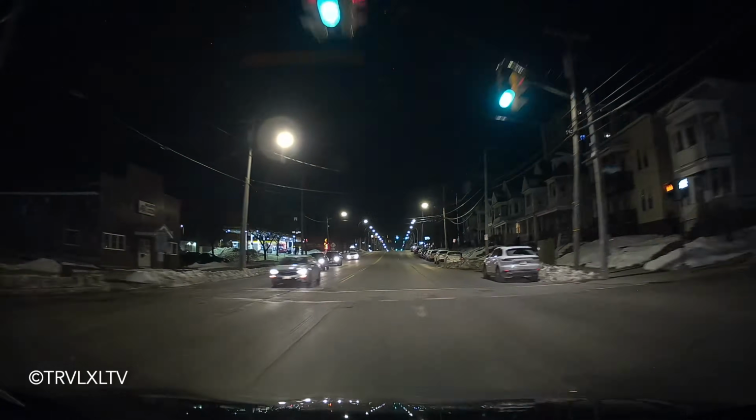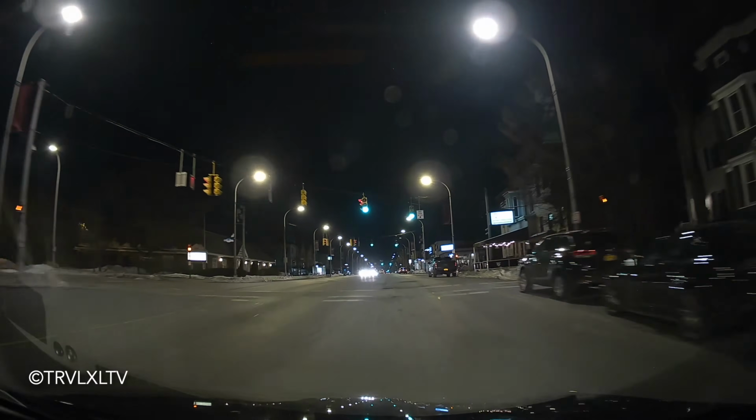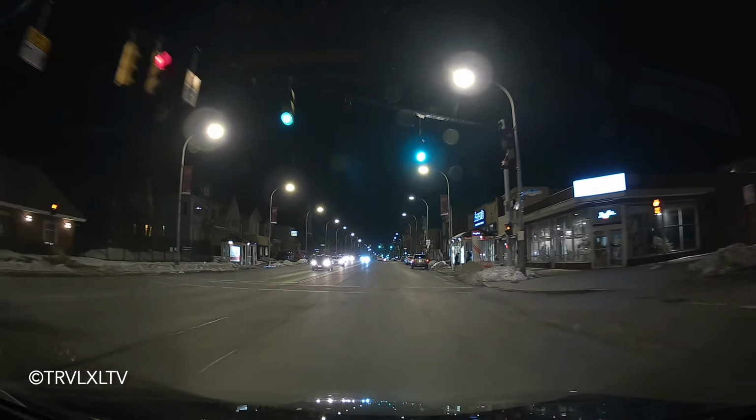But one thing I will say is it looks a little sketchy out there. Not a lot going on. A lot of businesses look like they're closed down.